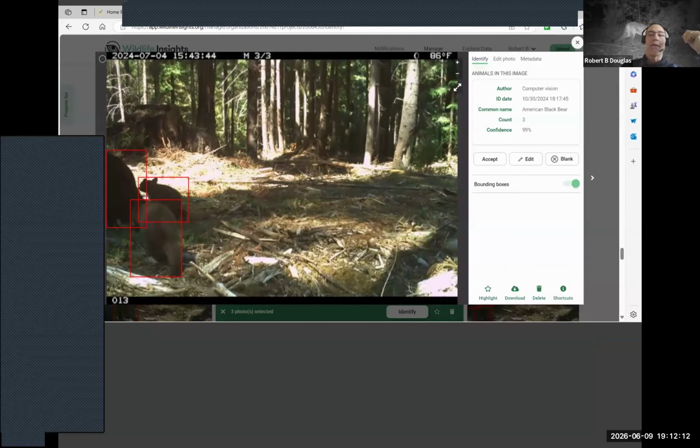You can see the author is computer vision, which is the AI algorithm that's identifying the organism, and it classified this as American black bear and identified that there are 3 individuals. The other thing is that it allows you to edit this and put in more information.